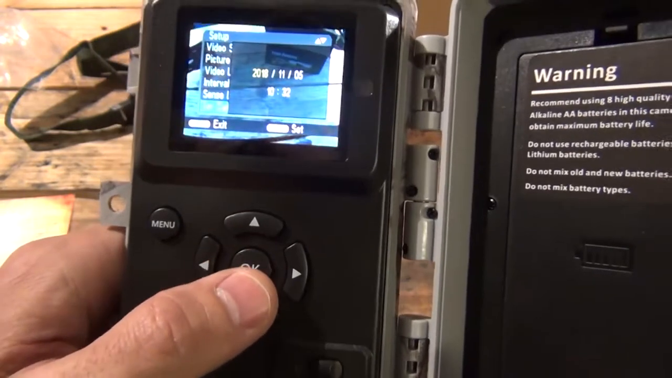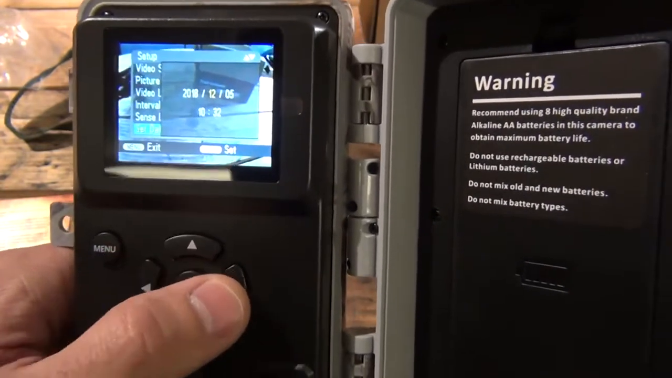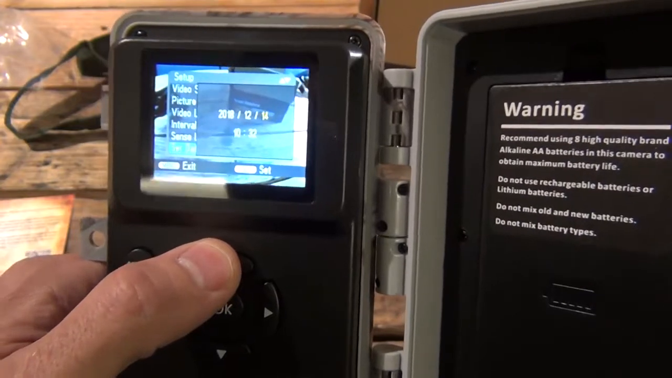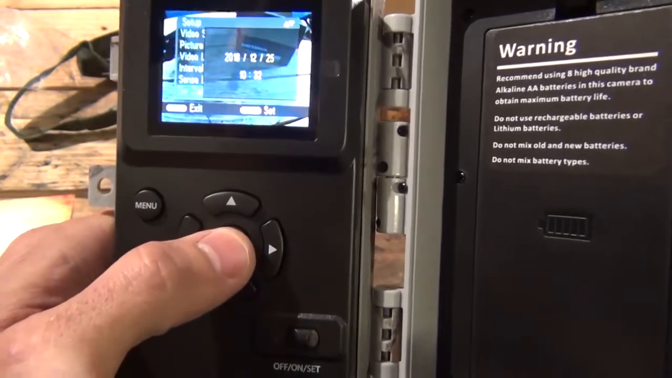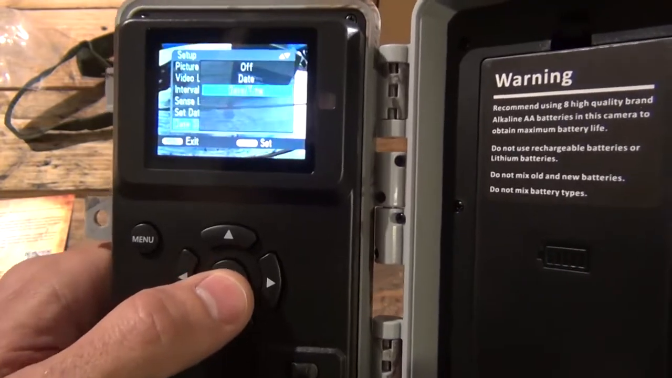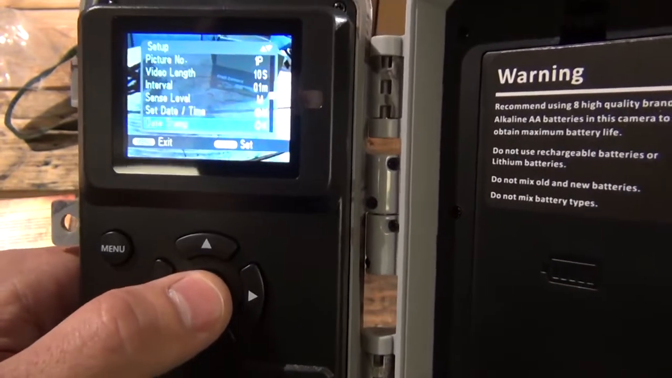And we want to set the date and the time. It's 2018. It is December 26th. And the time, I'll just leave it at 10:32 because I'm not sure what time it is right now. Date stamp, you can choose on or off, and yeah, we'll go ahead and leave it on.